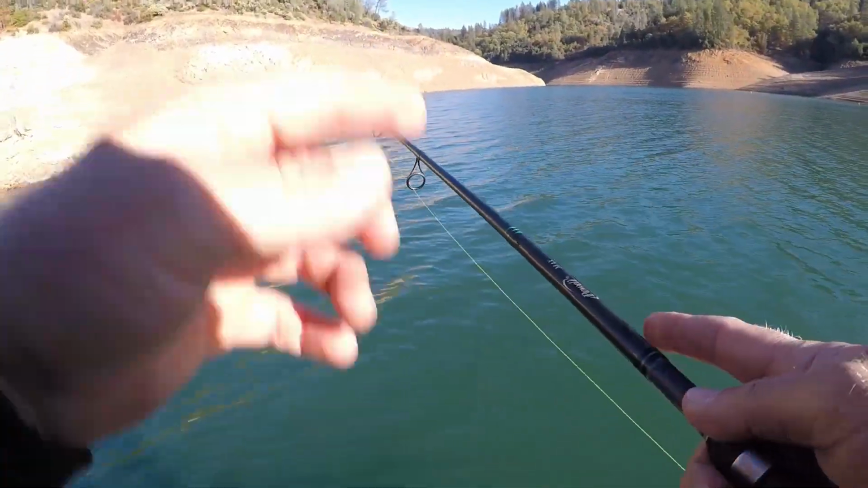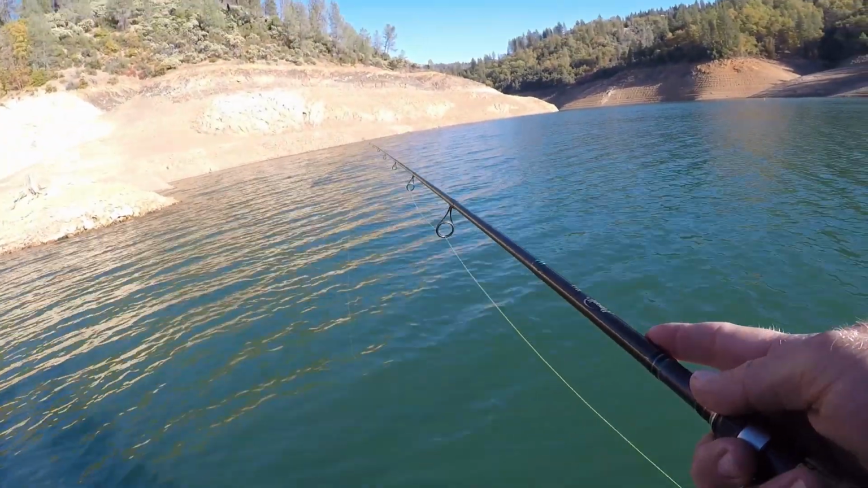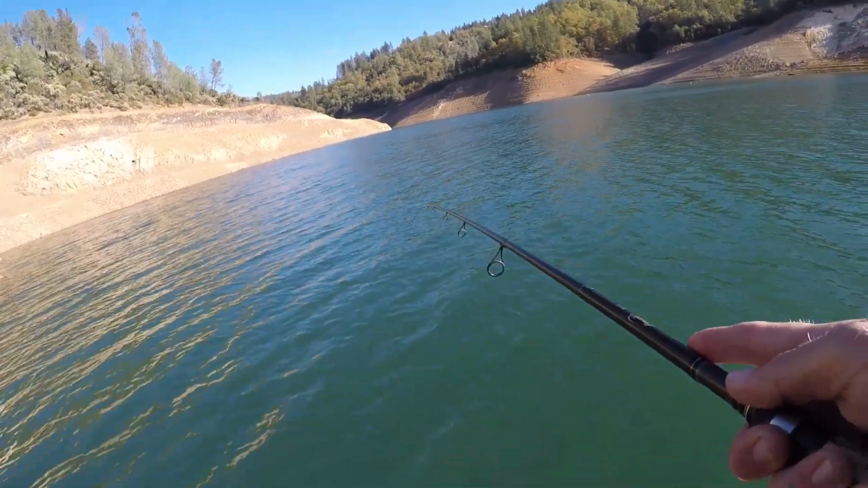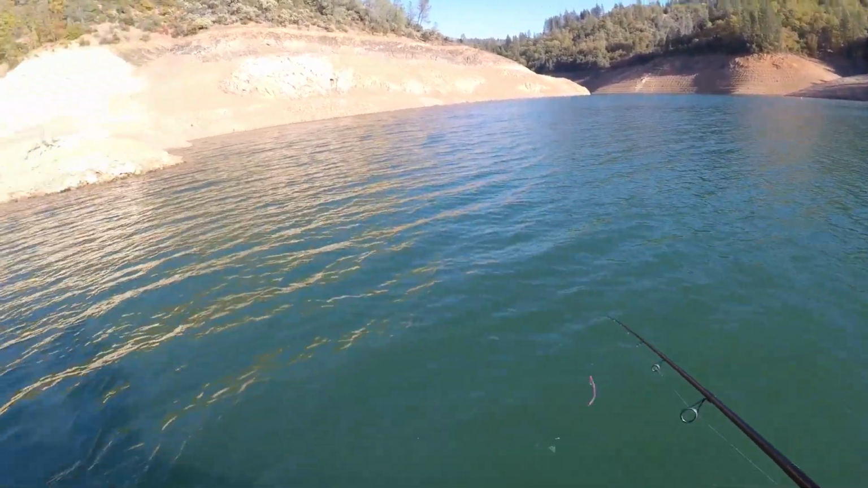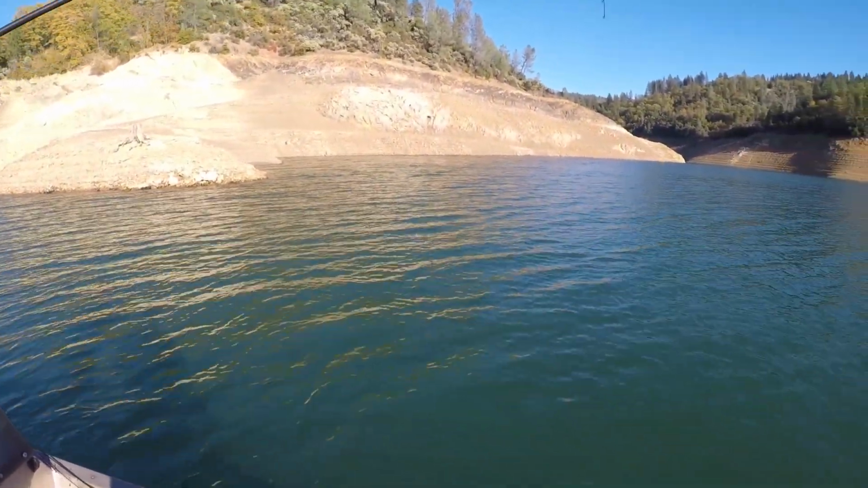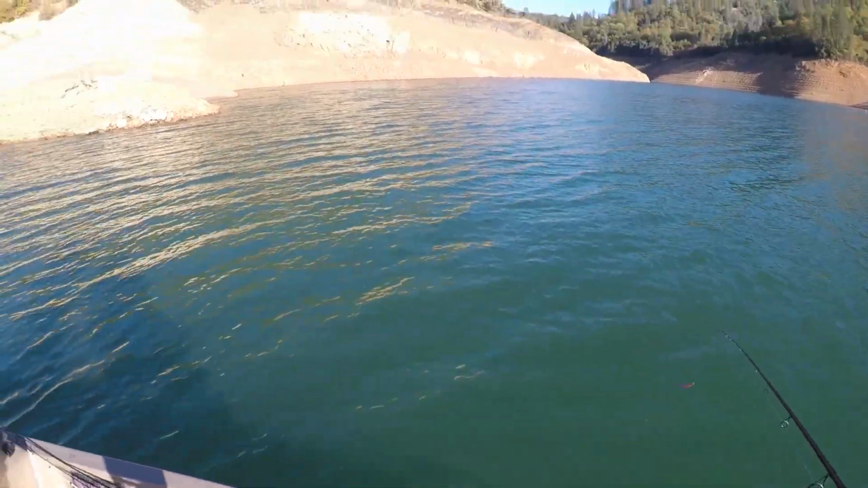It's interesting because you're using 6 pound and I'm using 10 pound leader, and you're getting way more bites than I am. Ooh, that could be a good one. You're getting way more bites than I am. I guarantee you it's not a trout on a drop shot. Good one? No. You're hammering me. Oh, that's a nice one. A nice one? That's a big one.